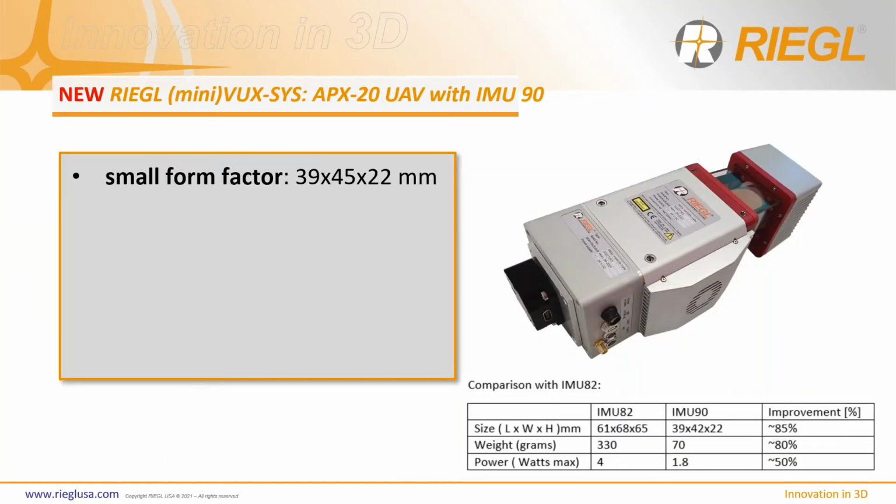Another IMU GNSS solution from Applanix is the IMU-90, and this configuration is a very small form factor, and the significance of that is it only weighs about 70 grams.